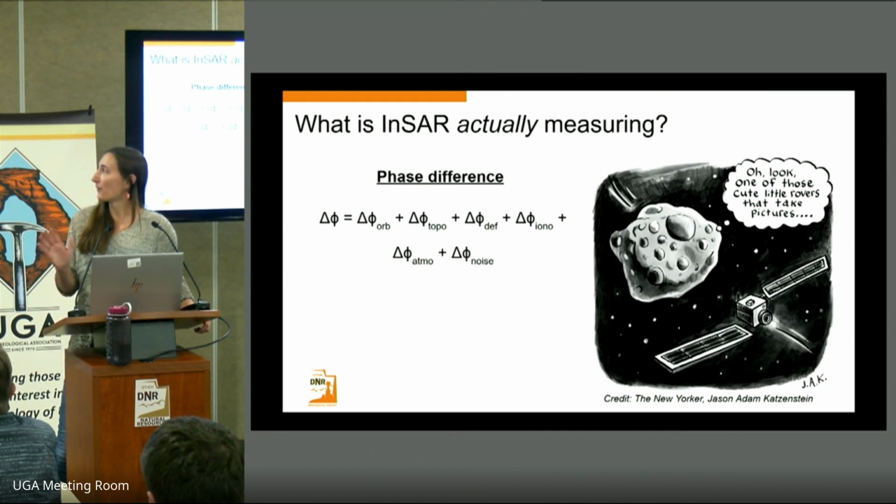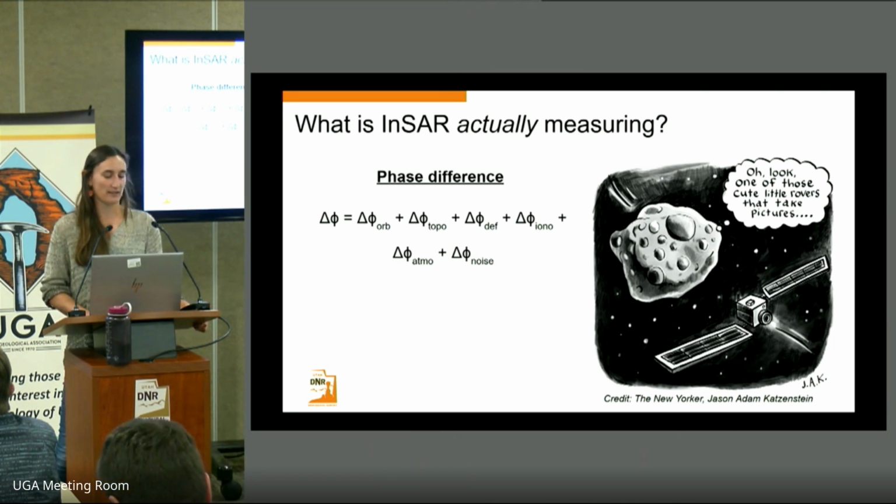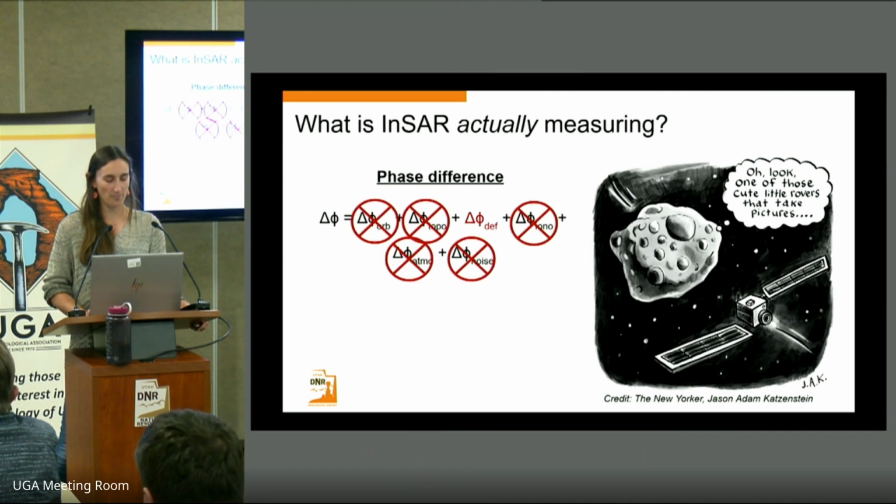Here is a simplified equation that shows the different contributing factors that can affect that phase difference between 2 days. So any changes in the satellite's orbit, the topography of the Earth, ground deformation, and then any variations in the ionosphere or the atmosphere, and noise from the sensor itself.